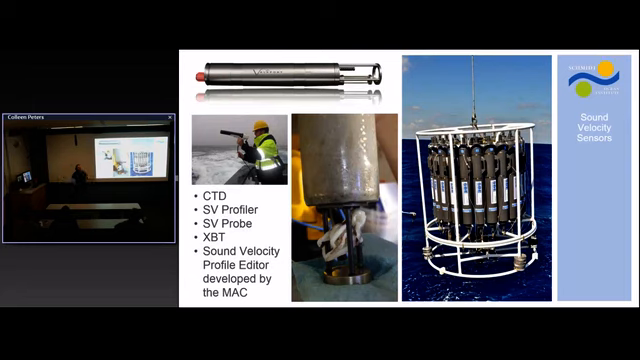So anything we can do to minimize the time spent doing this extra data collection works out to be more efficient. The thing that I think helps the most with all of that is the sound velocity profile editor software developed by the Multibeam Advisory Committee, because this allows us to take whichever profile instrument we're going to use, bring that in, take a look at it, clean it up, and then send it over the network to the multibeam systems. You're done in like 5 minutes. That makes it really easy for us to update that as many times as we need.